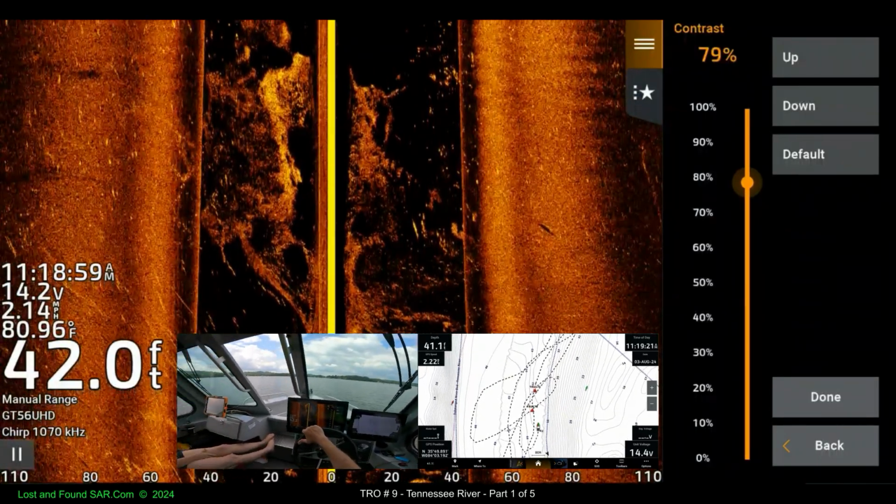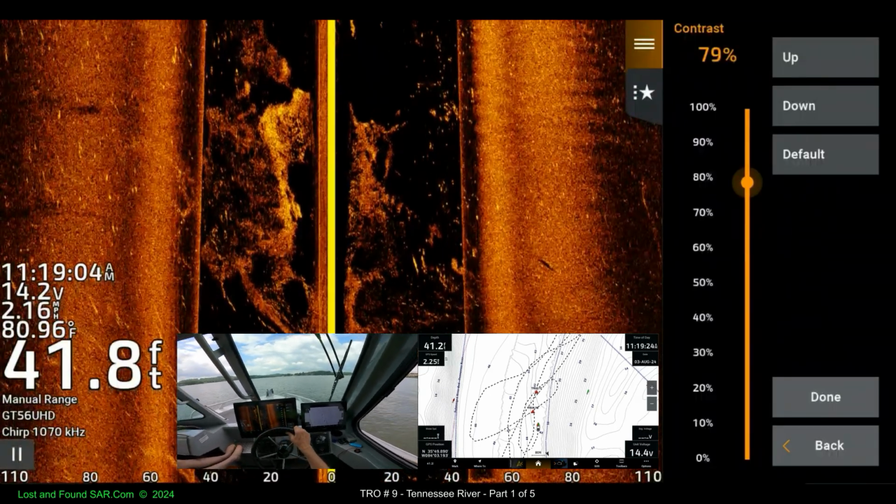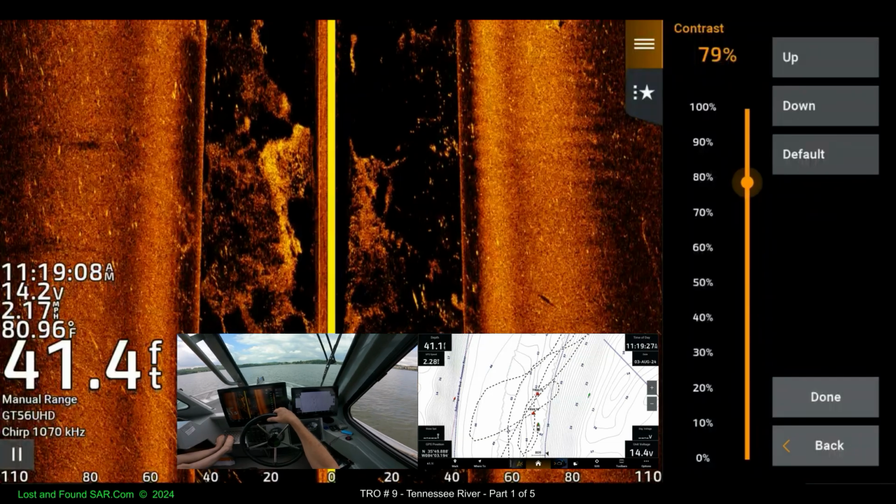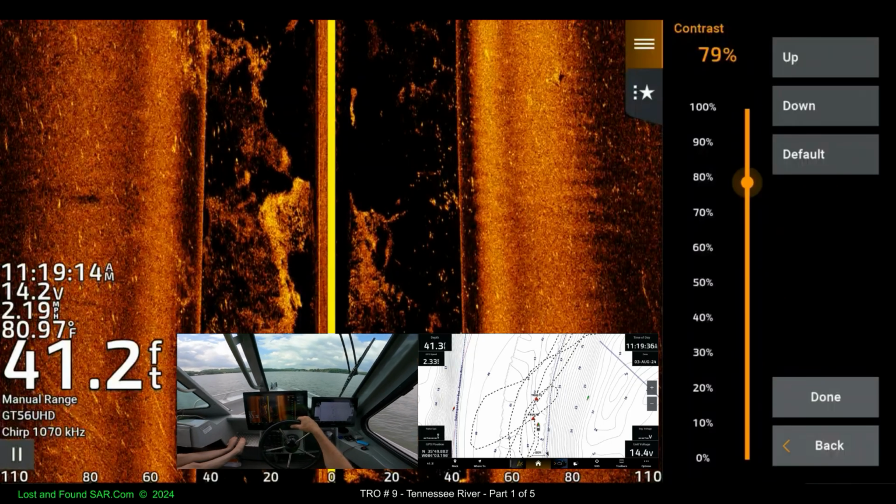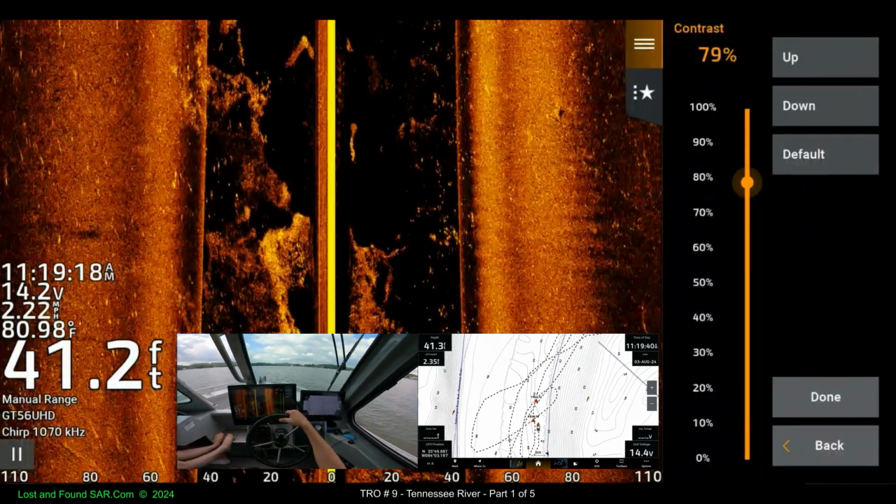The natives are stirring. Yep, 11:19. You see, we need to be out here at like 5 in the morning and off the water at 11. It's like 11 o'clock when all the fun people come out. Must be.